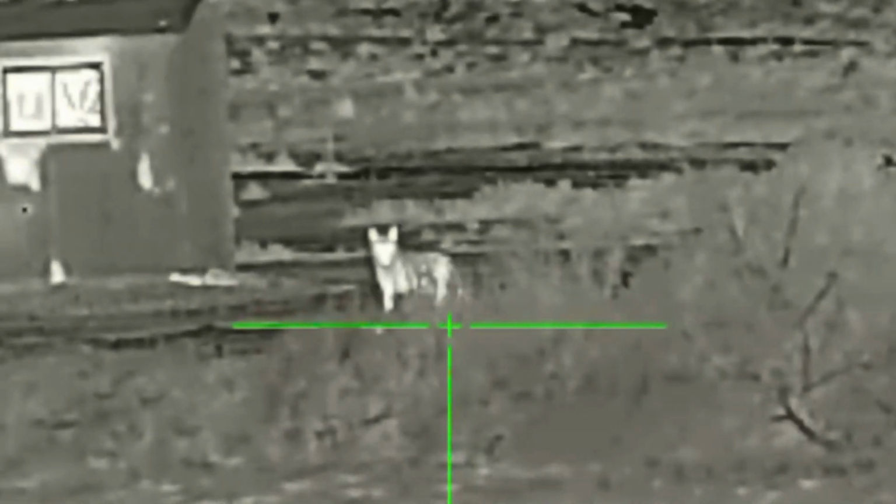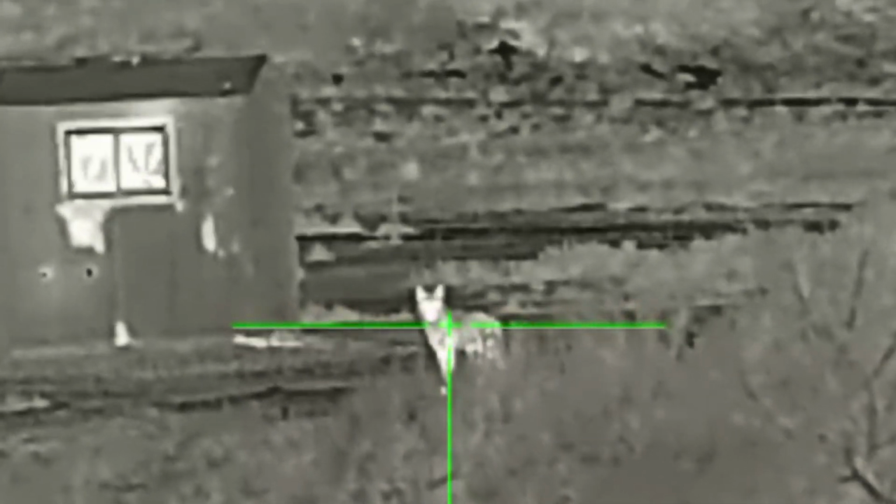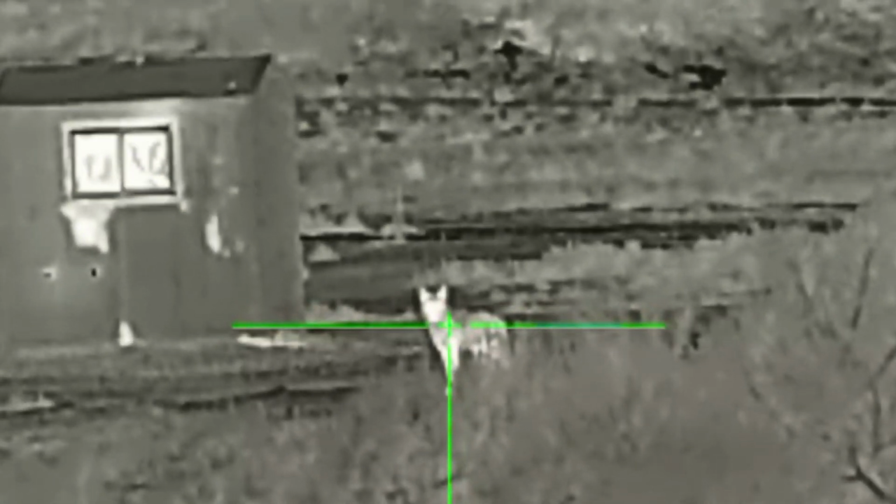This coyote was coming in perfectly. He was responding to the call well. Randon was waiting for him to come in to get as close a shot as possible. And then for some reason, something in his senses told him that something was wrong, and he turned to leave.